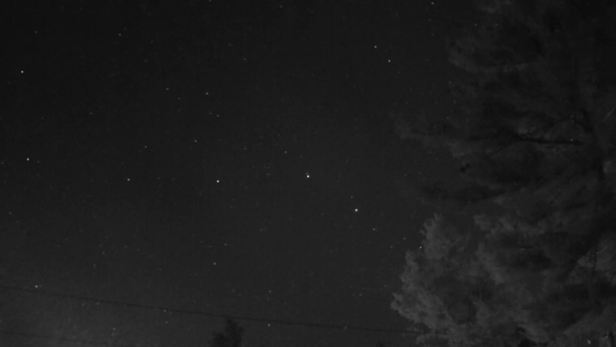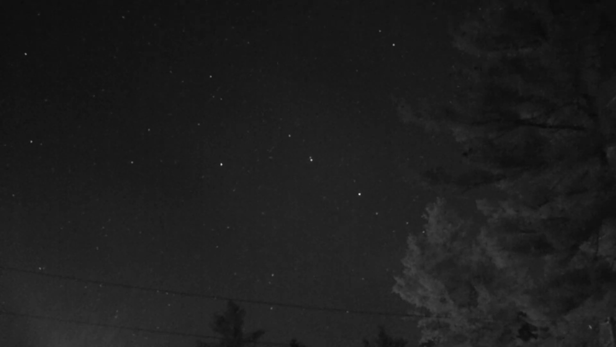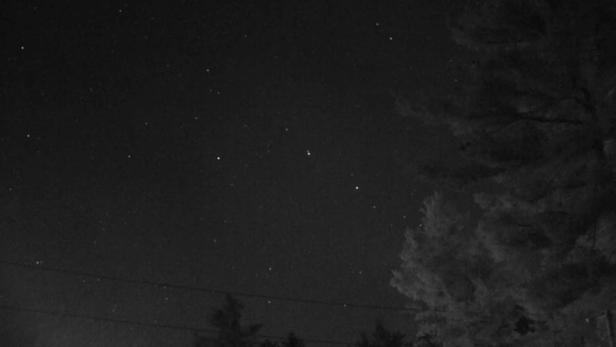It looked to me like it was flying low, like the first airplane example I showed in this video. It had white blinking lights at what looked like the wingtips and red and green lights underneath. The red and green lights I describe as more pulsing rather than blinking. So I'm staring at this when two things hit me. One, I realized there was no engine noise. And two, I realized that it was actually moving slow for a plane.